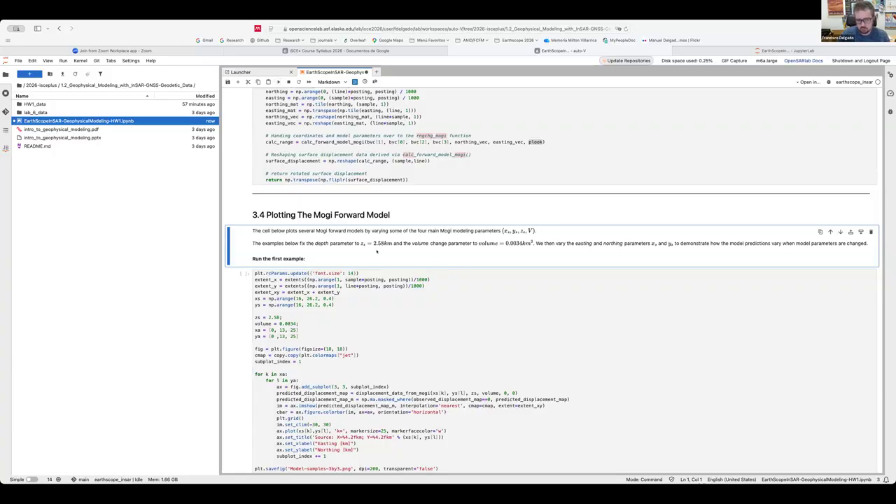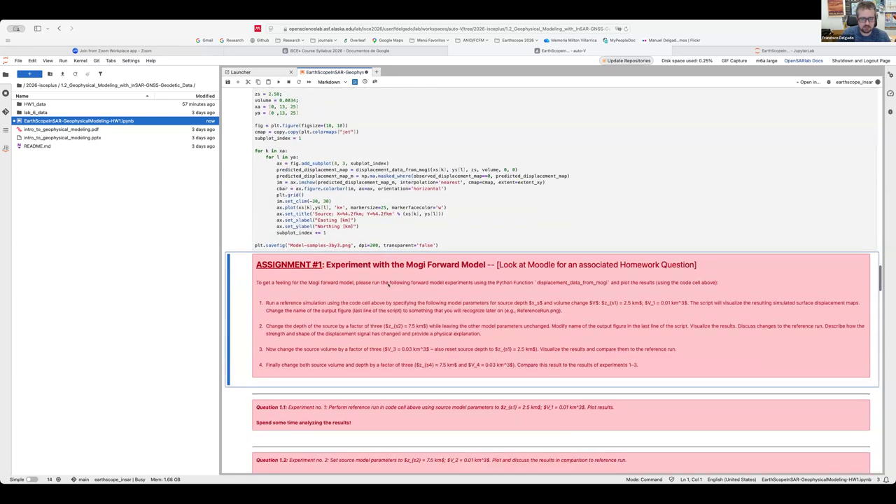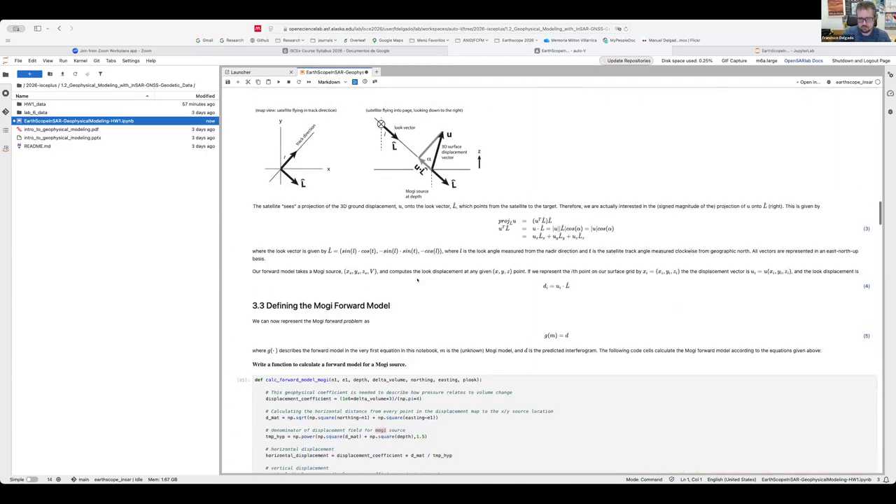Here, we will use a fixed depth of 2.58 kilometers and a source volume change of 0.0034 cubic kilometers. This is 3.4 million cubic meters. We will then vary the easting and northing parameters to demonstrate how the model predictions vary when we change these parameters. So we do that. And let's see what happens with the code. It will take a few seconds. And here we are.